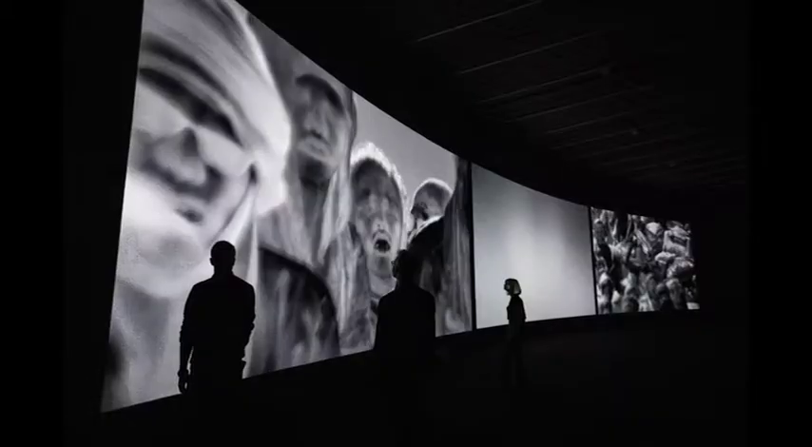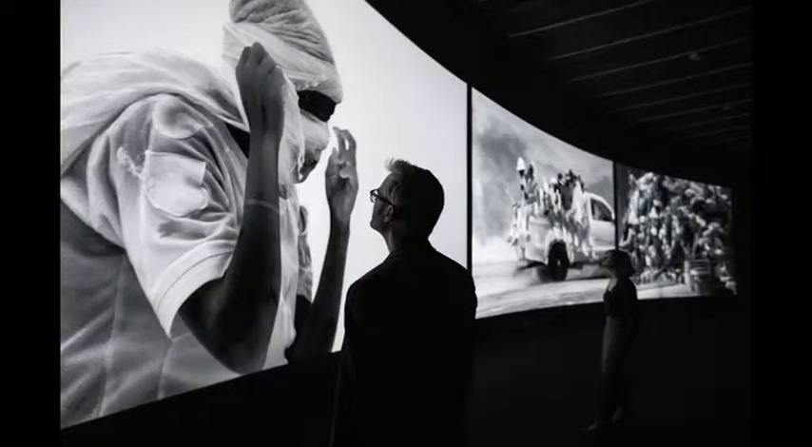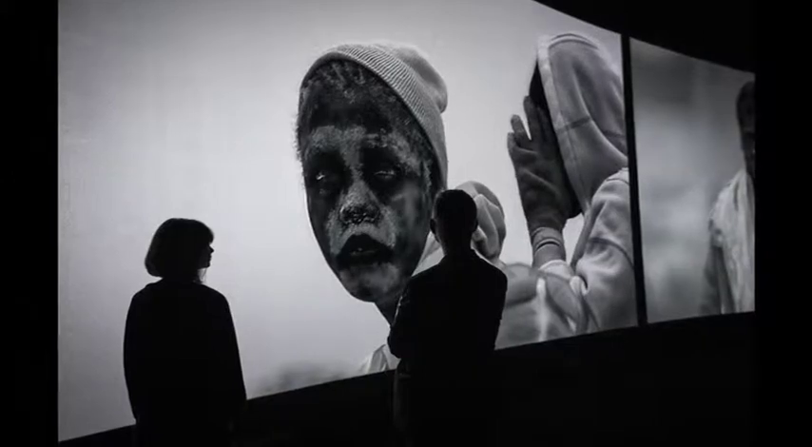In all my projects, I begin with the medium. In other words, I'm really interested in photographic forms and media. And those are the starting points for me. Once I find something that I'm interested in, I work backwards.